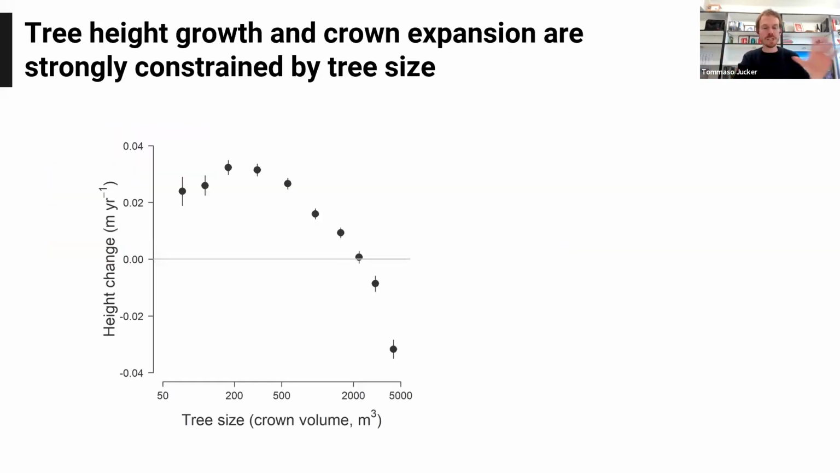So just to give you an overview of what the results look like, the first take-home message is that from a growth perspective, we see these really strong size-dependent growth trajectories. So this is height change at the individual tree scale for different size bins. In this case, we've classified tree size as crown volume, a product of the crown area and the height.